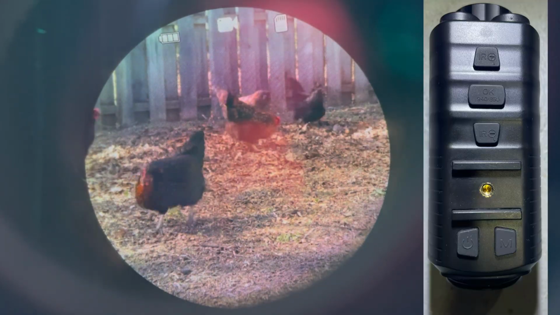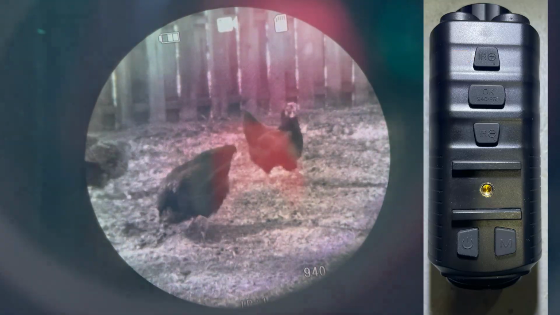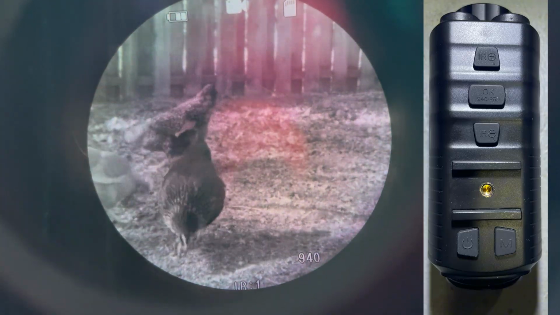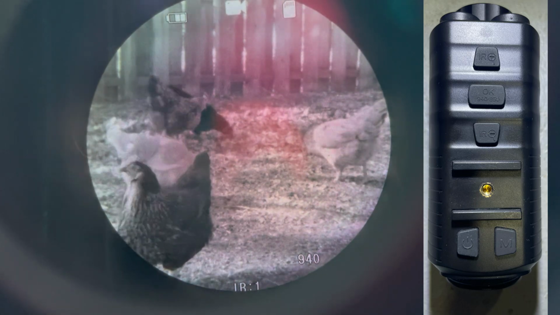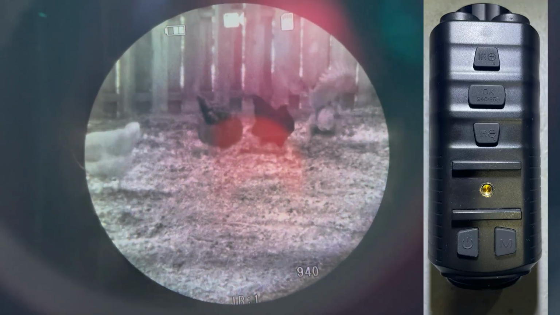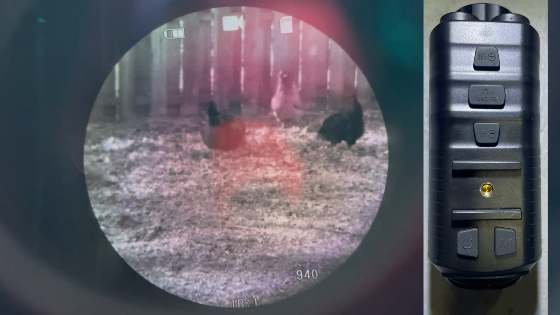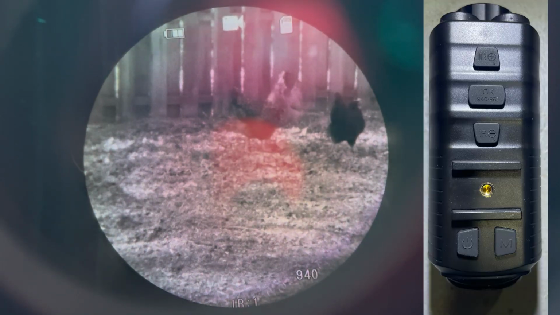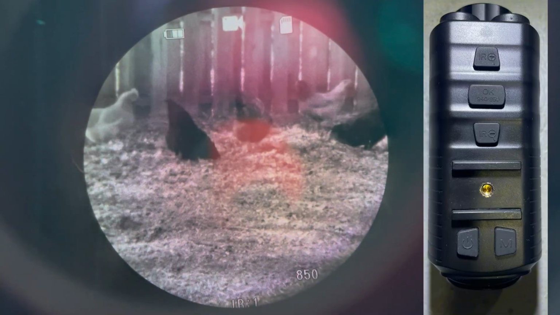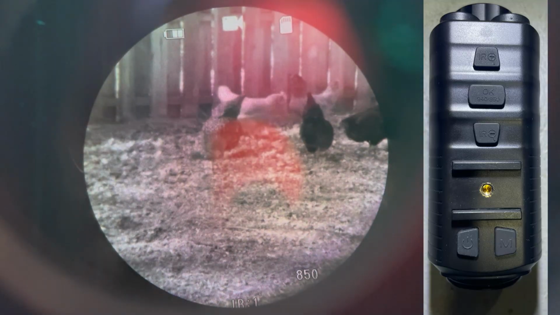The device has 5 buttons. First being the IR plus. If you press it, it turns on a level of IR. If you see there, IR 1 on the bottom, and it says 940. 940 being 940 nanometers is the wavelength of the IR light. And you could actually switch that by holding the second button, which is the OK button. If you hold it, it'll switch from 940 to 850. The 850 is a stronger light. It'll consume more battery, so there's that to keep in mind. We'll test that more when we get to the night vision part.